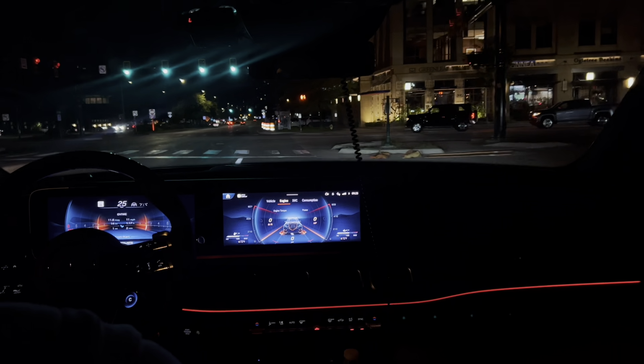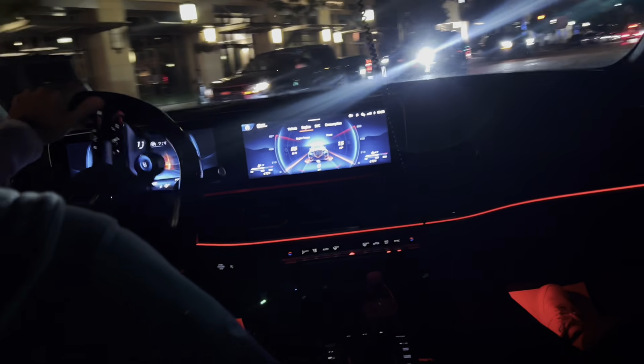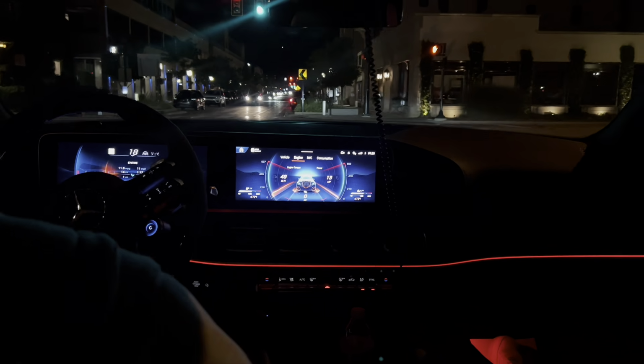It kind of feels like a G-Wagon in the back. Like the exhaust, yeah, it rumbles like a G-Wagon. Yeah, it does rumble really nice. It's like nice and deep.